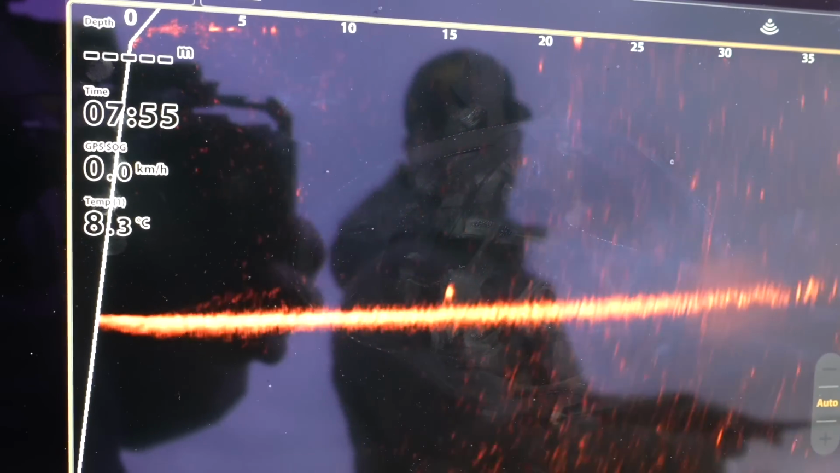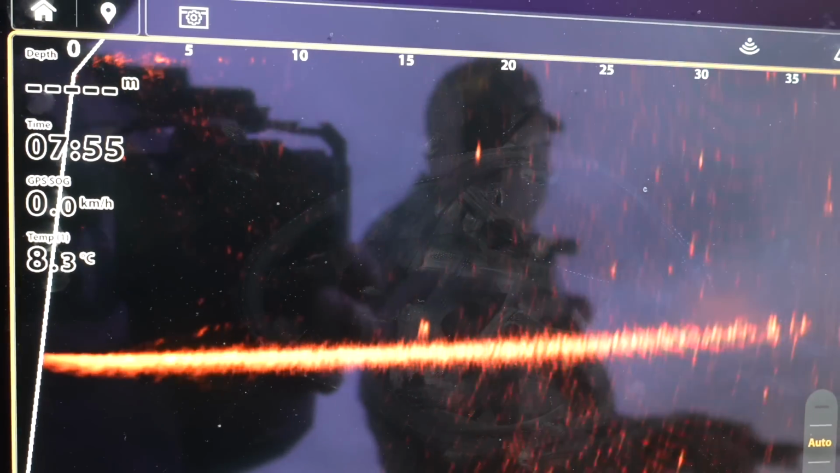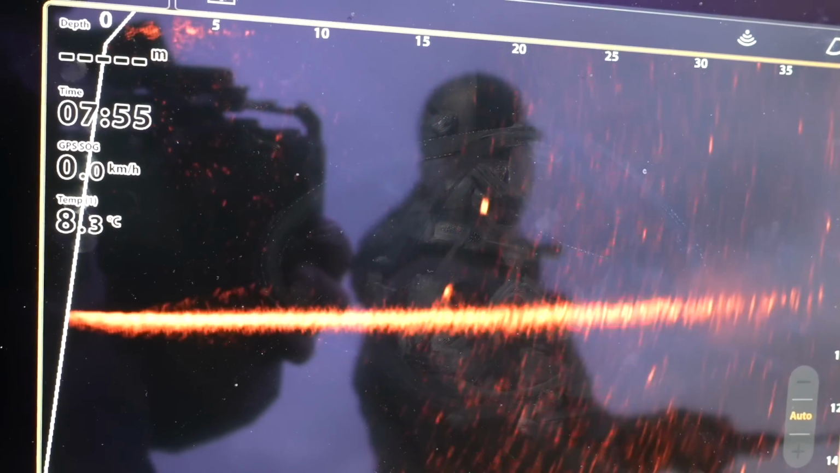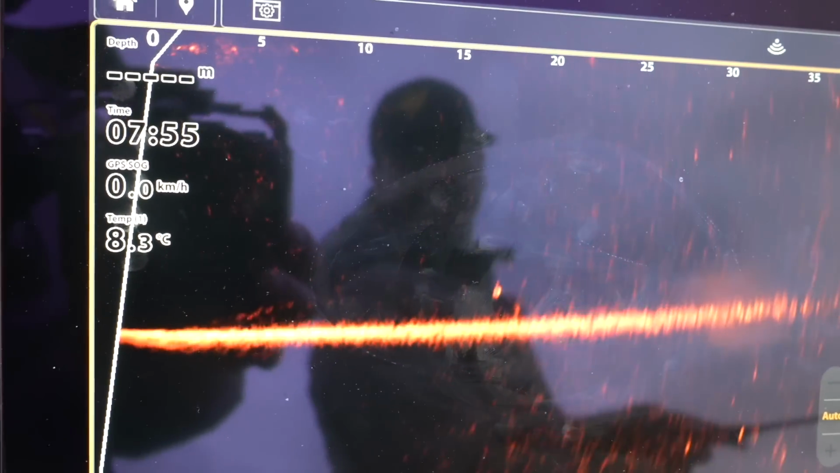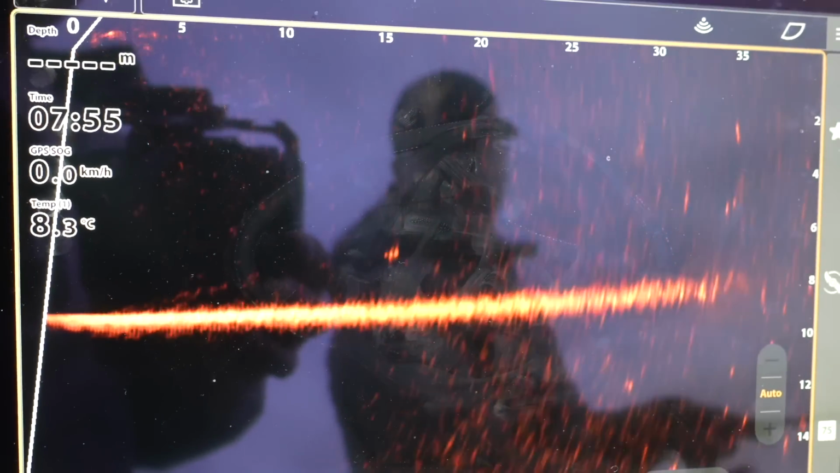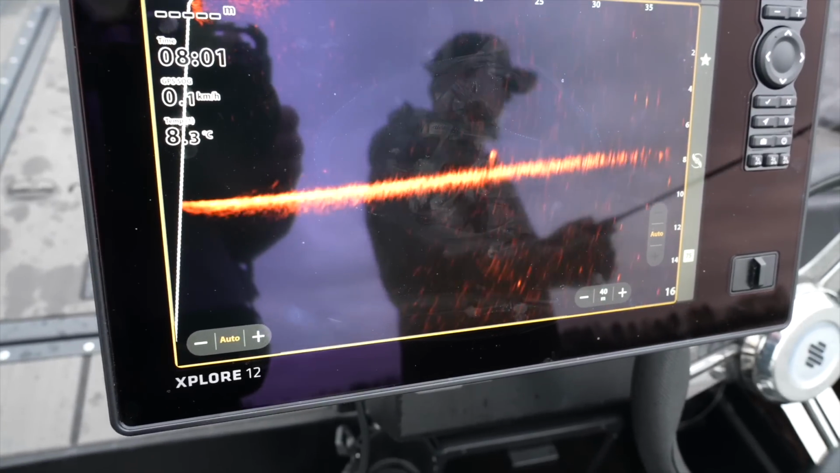Oh, a little too far. Using a 24 gram spin tail, which is just a bladed jig. Nope, it's not interested. Oh, that's okay.